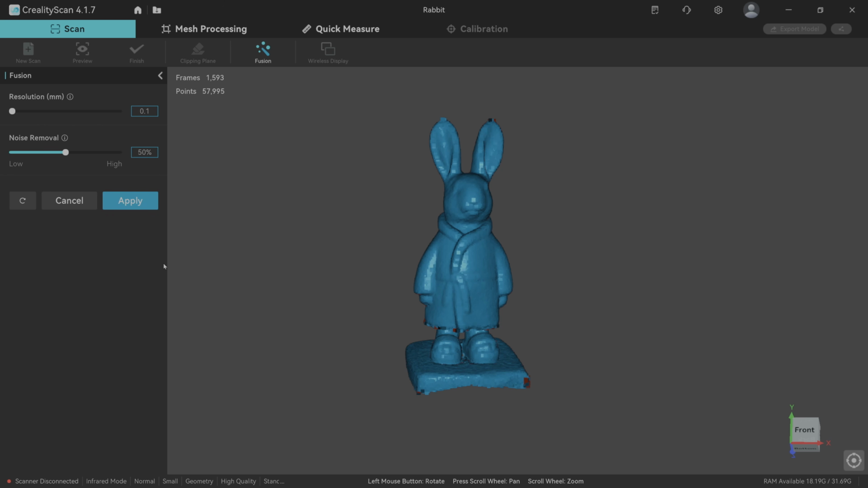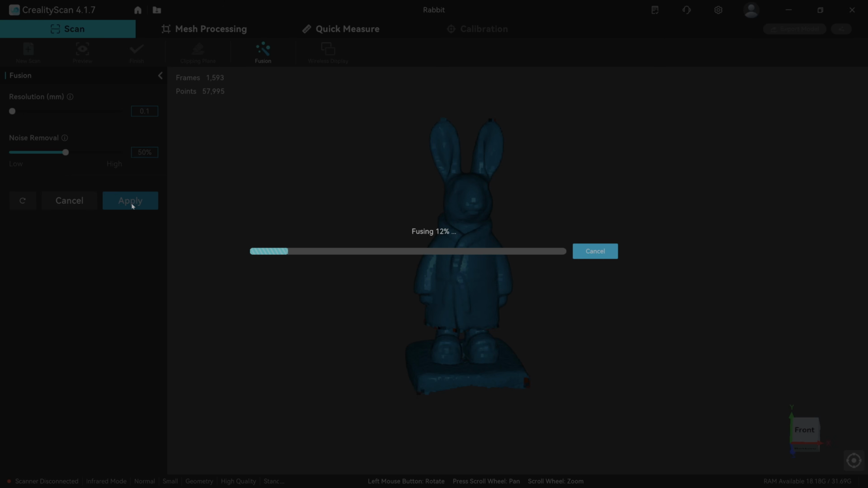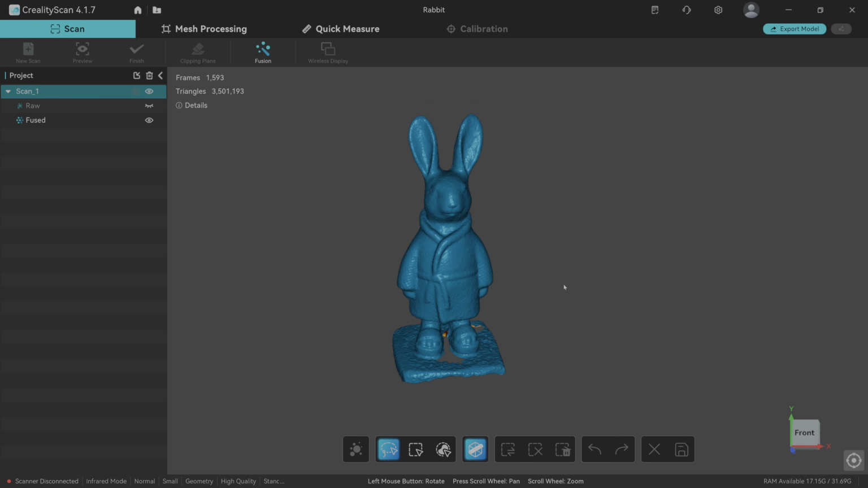Before I click apply, we've just got to bear in mind as well that obviously the lower the resolution, the longer it will take to compute, and also the larger the file size will be. So what I'll do on these two occasions, I'll time this. Okay, so that is the fused point cloud then for 0.1, and that actually took 1 minute 34 seconds to